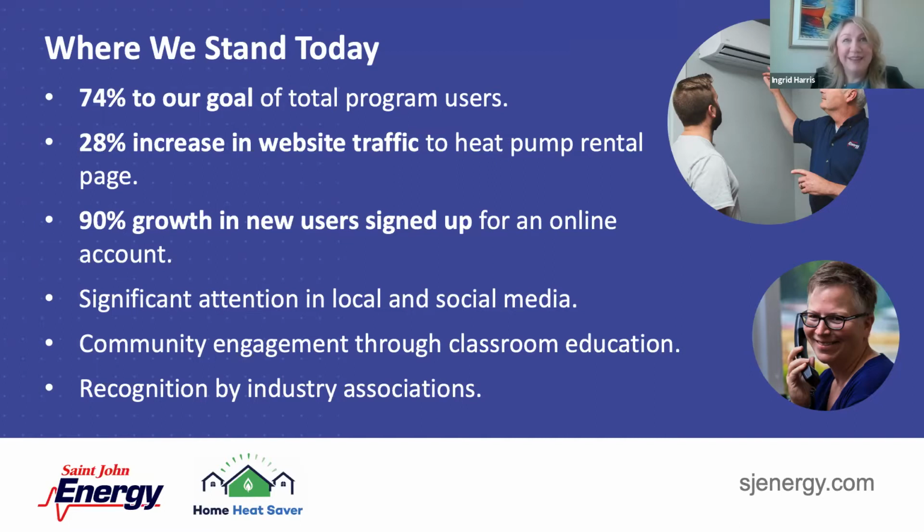So I think, to summarize, heat loss equals energy wasted equals high heating costs and bigger environmental impact. So we're hoping that this program will continue to inspire homeowners to check out their Home Heat Saver profile, and have a more detailed home energy evaluation through the programs that are provided in our province, so that they can take control over their heat loss, which will ultimately have a positive impact on their bank account and the environment.